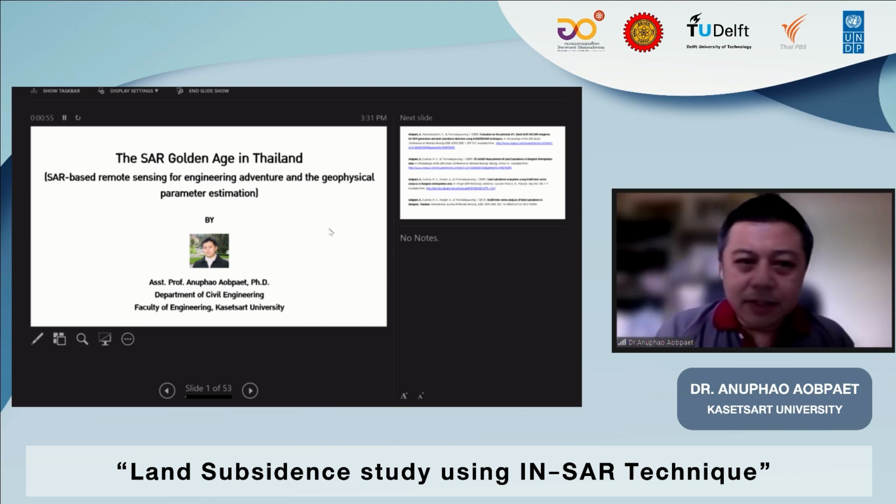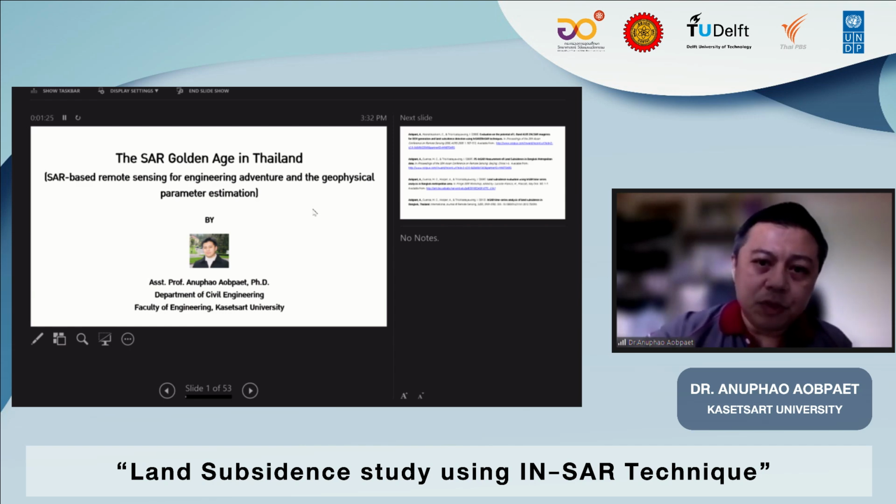Today, I'm going to keep the topic not just only land subsidence in Bangkok, but the thing that I would like to say today is something really important for my country. Since we have a long time series of the satellite data, it has now become the SAR golden age in Thailand. What is the SAR golden age in Thailand? It means that SAR-based remote sensing for engineering, advanced applications, and geophysical parameter estimation will become much more important.